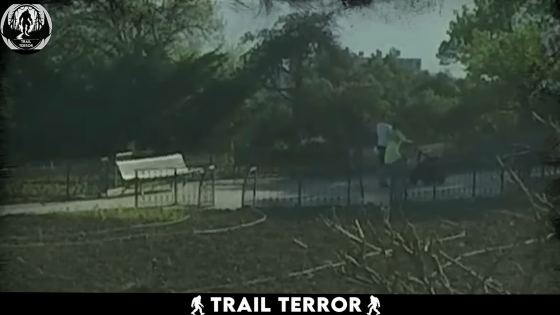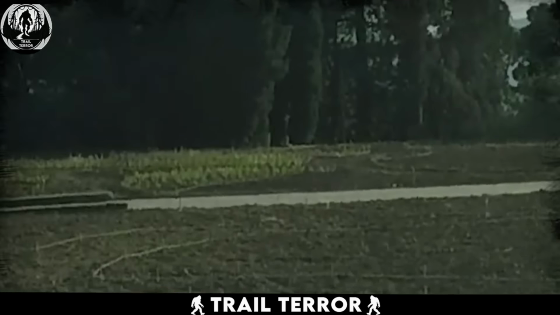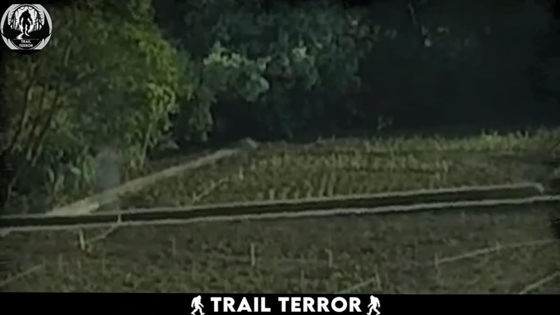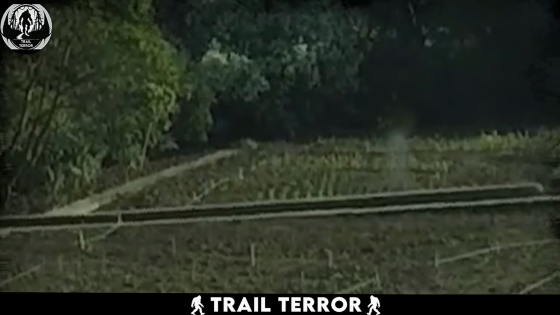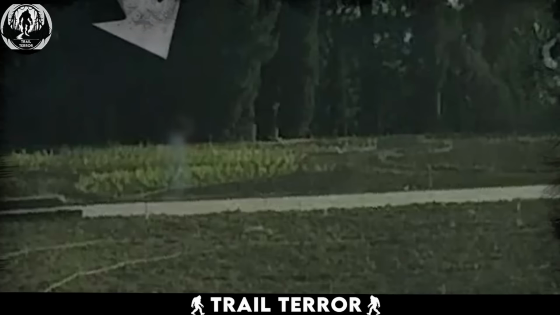After the people have left, the camera captures an astonishing sight. A translucent humanoid figure appears, walking down the same alley. This figure, resembling the ghost of a little girl wearing a dress, moves with a haunting grace along the path where the previous visitors had just walked. The ghostly apparition is not entirely clear, given its translucent nature, adding to the eerie and unsettling atmosphere of the